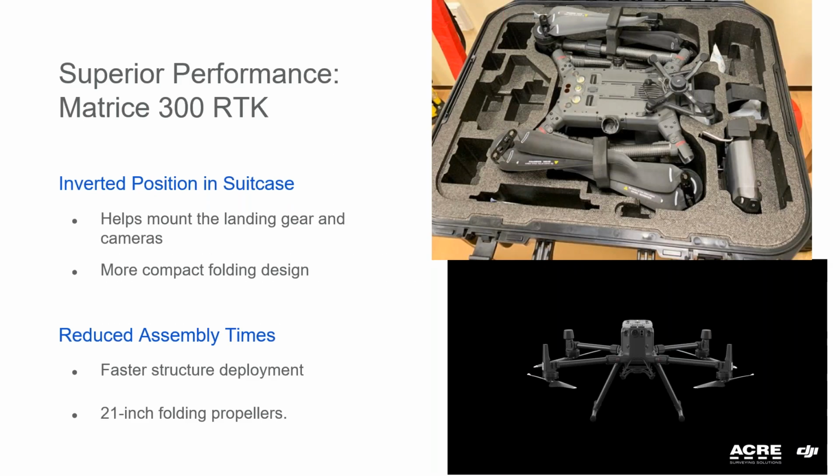Superior performance. Once we open the transport case, we can see that the assembly of the drone is quicker and easier. Thanks to the inverted position, we can mount the landing gear and the camera before taking the drone out of the case. Its folding design makes it lighter and safer.